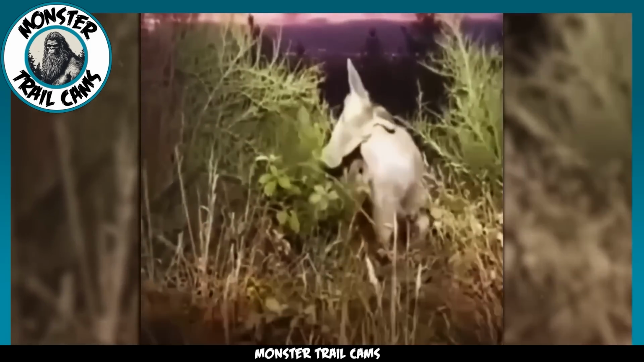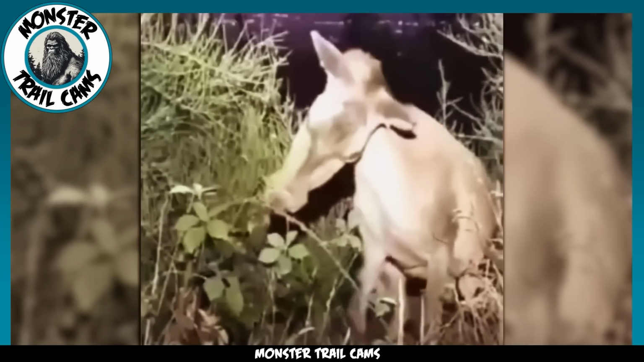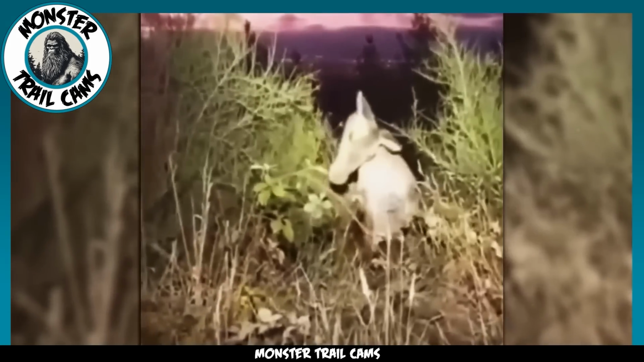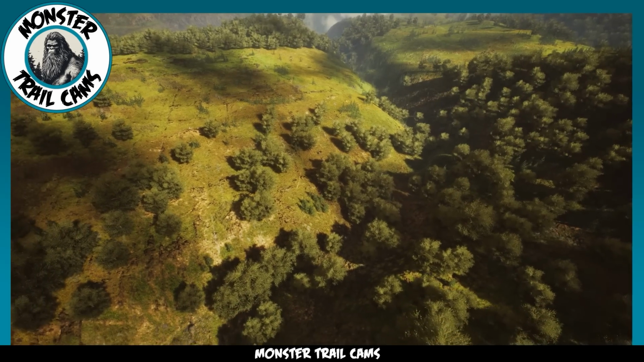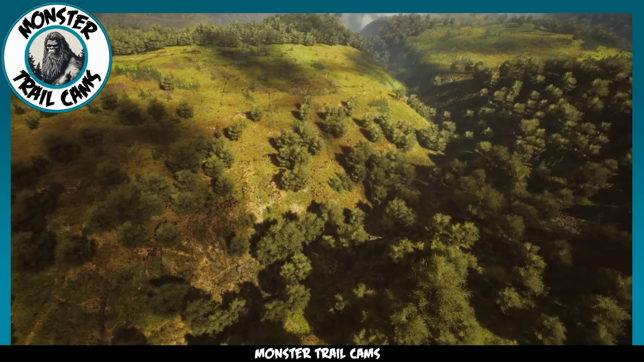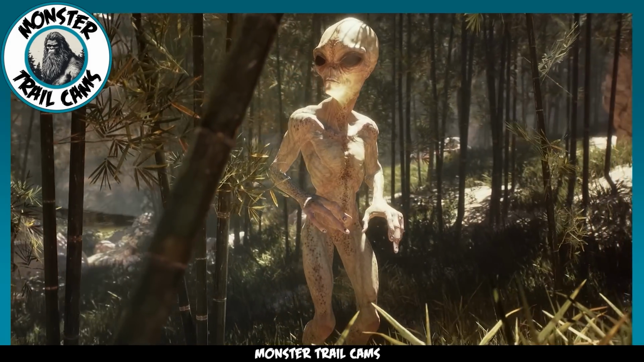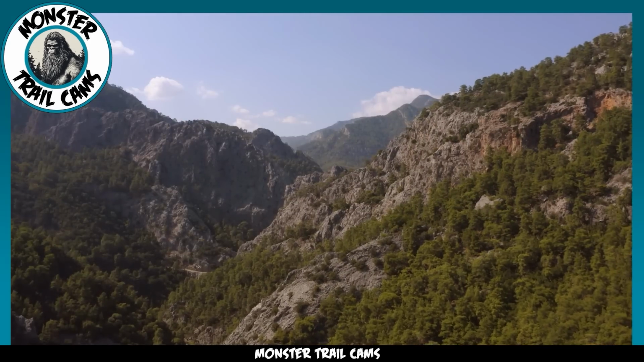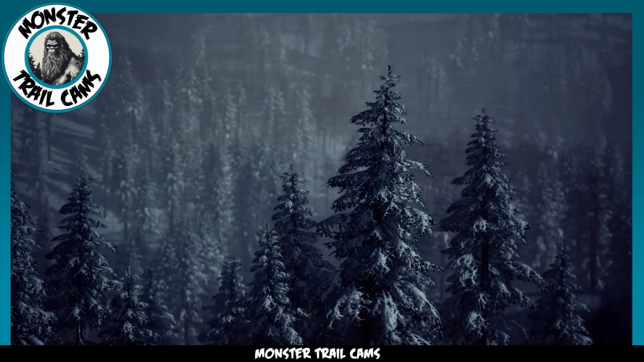Could this in fact be a shapeshifter who has faltered in its transformation, unmasked by its inability to fully mimic the physical characteristics of a healthy deer? The mystery continues to enthrall us, and perhaps we may never truly know the answer. But the charm and intrigue of shapeshifters remain, captivating our imaginations, stirring our curiosity, and continuing to make us question the world around us.